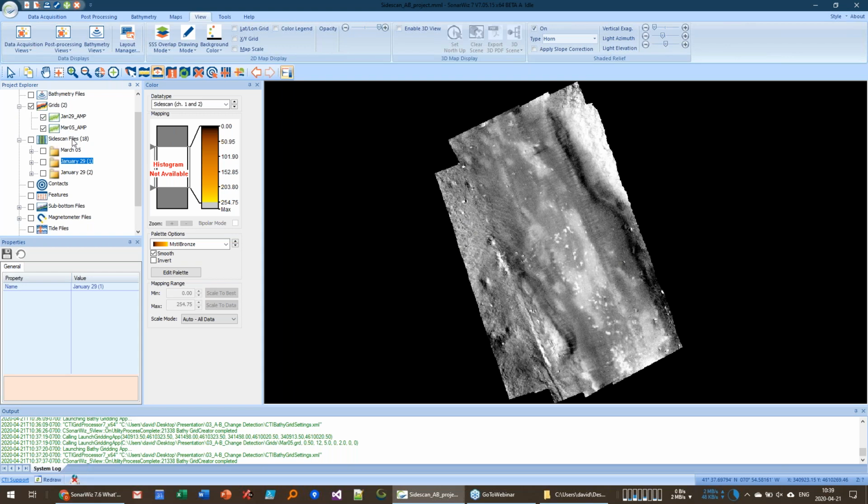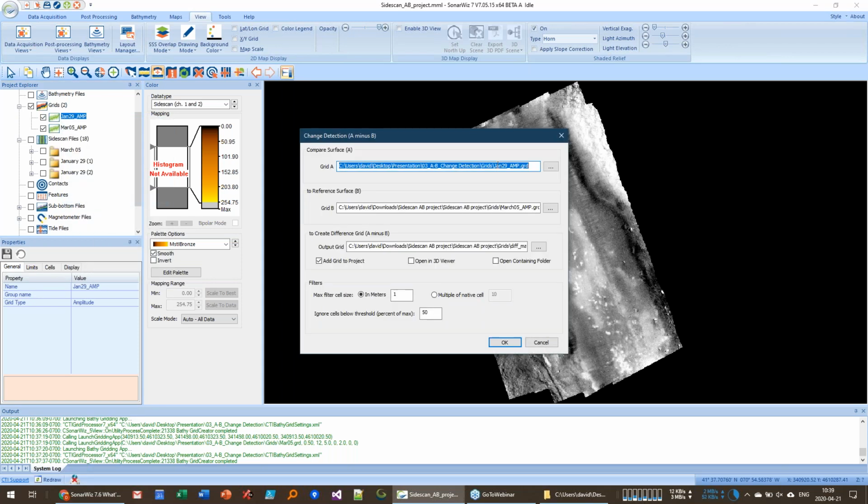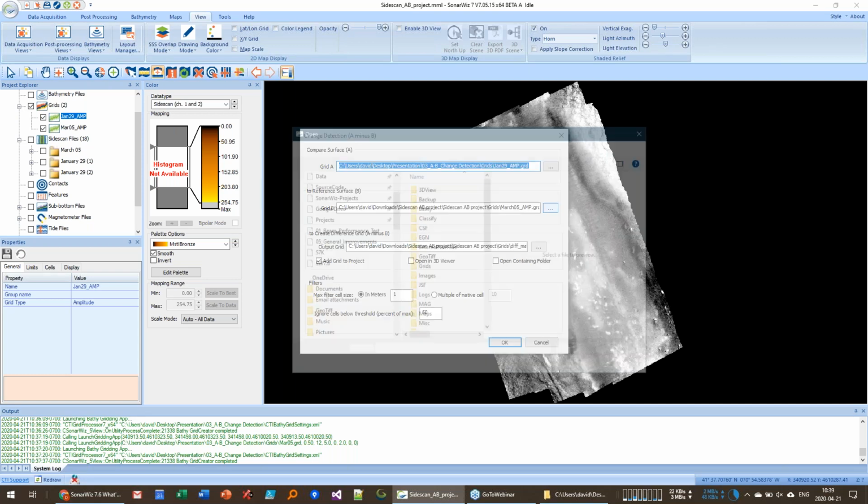So we've got two grids, and we're going to try to basically subtract the two grids from each other and figure out what difference has been made. So we're going to select one of the grids, and the new tool is called A-B here. So it should have January 29th, and we'll make this, see, I've done this before.